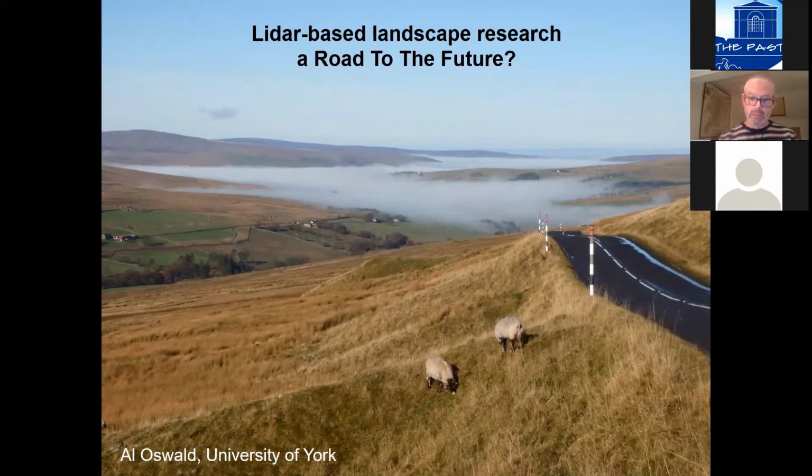And in my former role as an English Heritage researcher, I was in charge of the landscape investigation team for the north of England, based in York. And I was involved in a sequence of projects which really established Lidar as a way forward. So I thought we'd look at those before looking to the future.